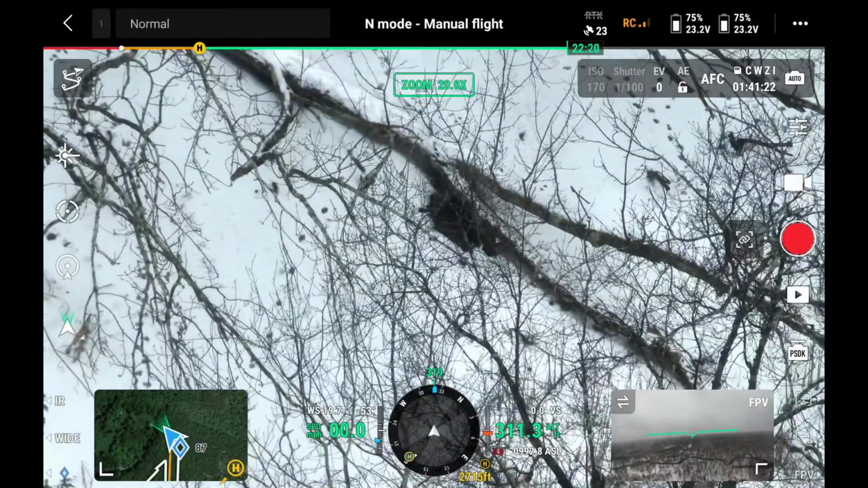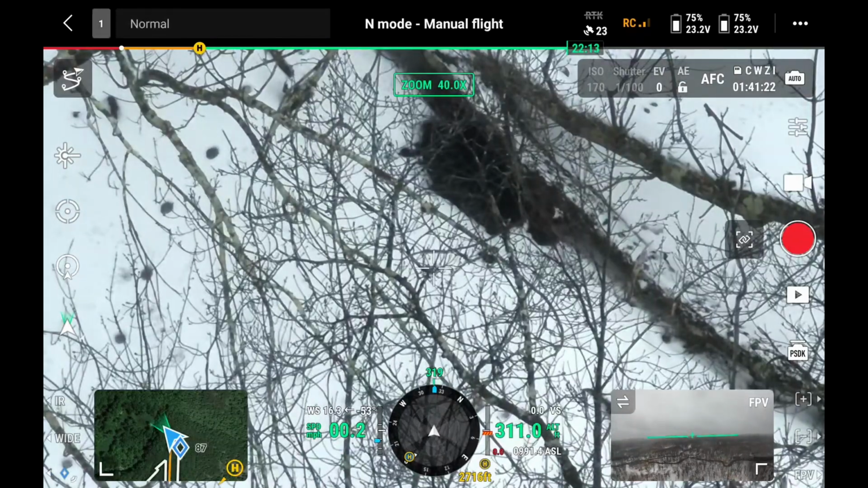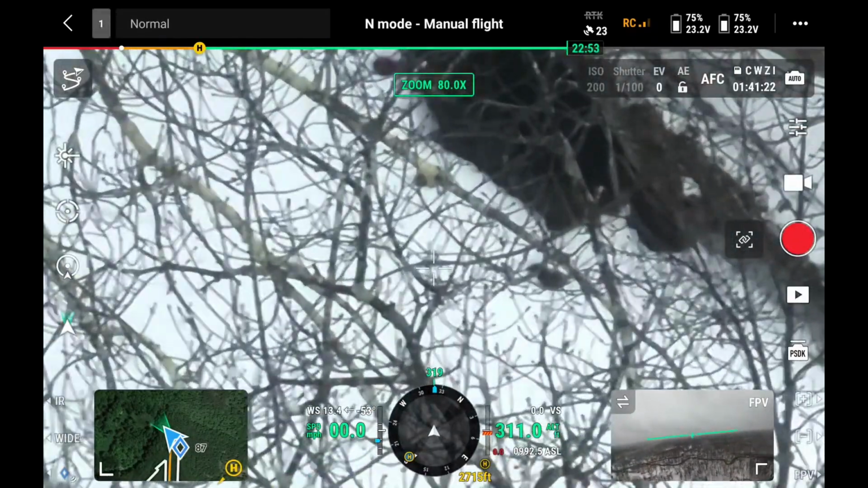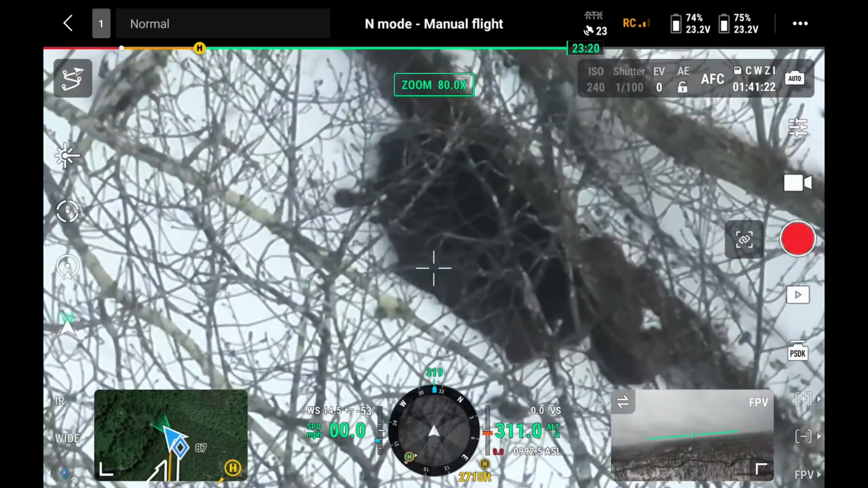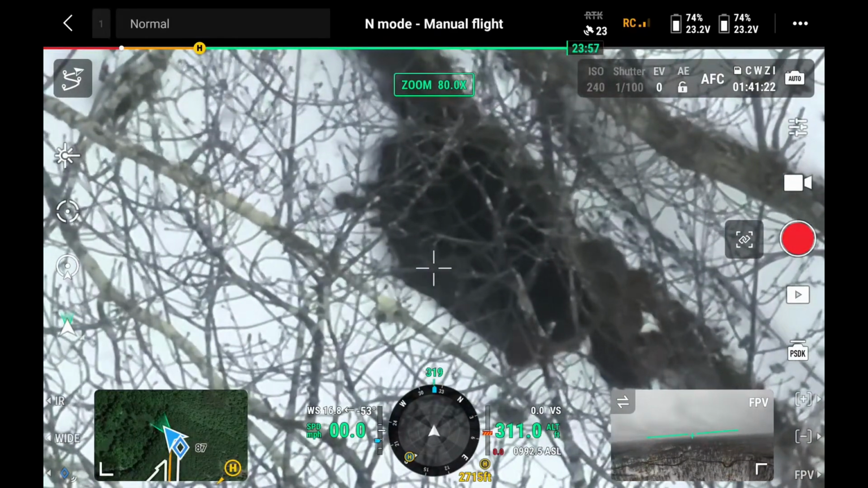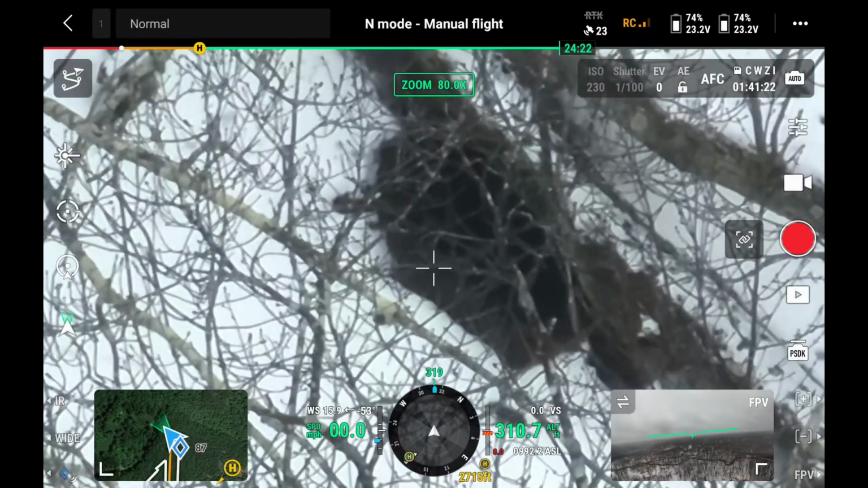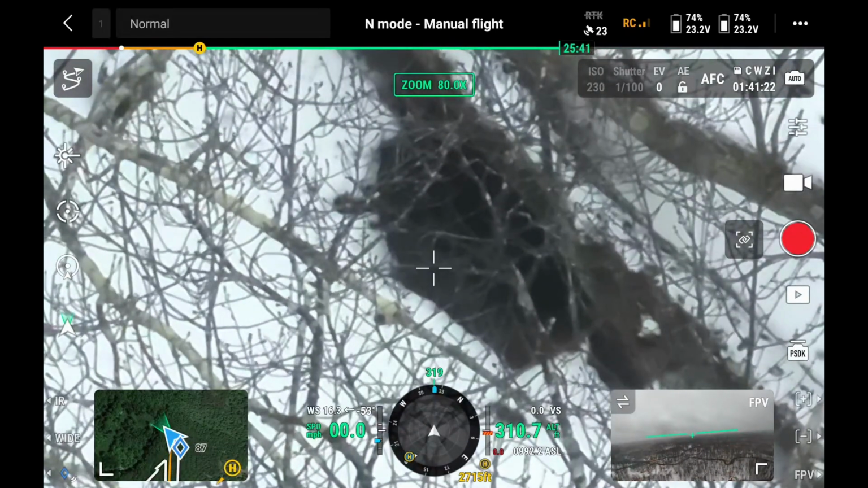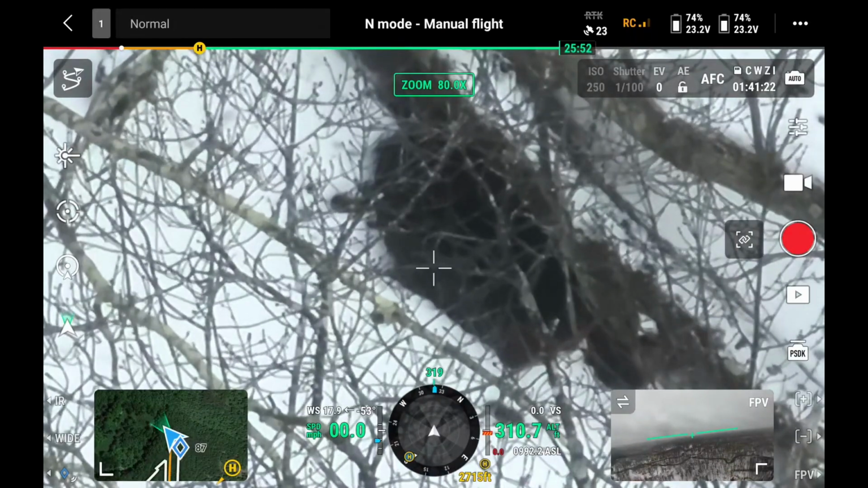Look, some kind of bed under there. It's an animal, isn't it? That's what I was looking at. It's pretty weird. I don't know. It's hard to tell. A body.